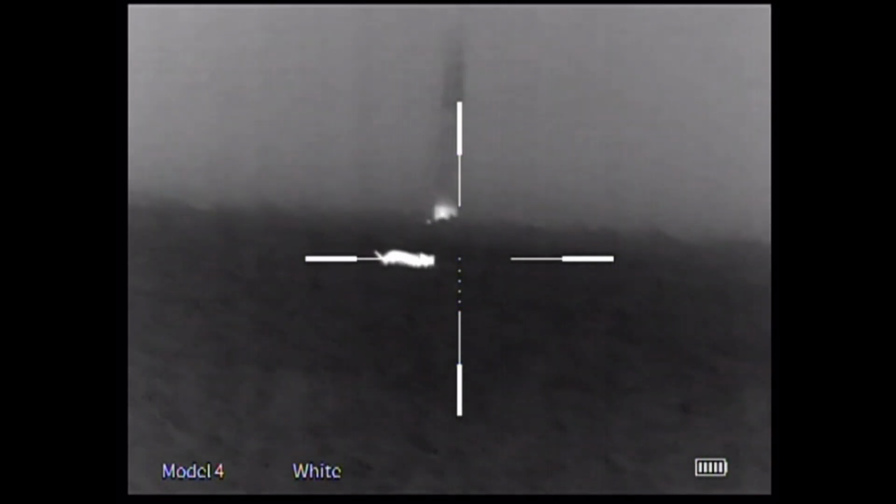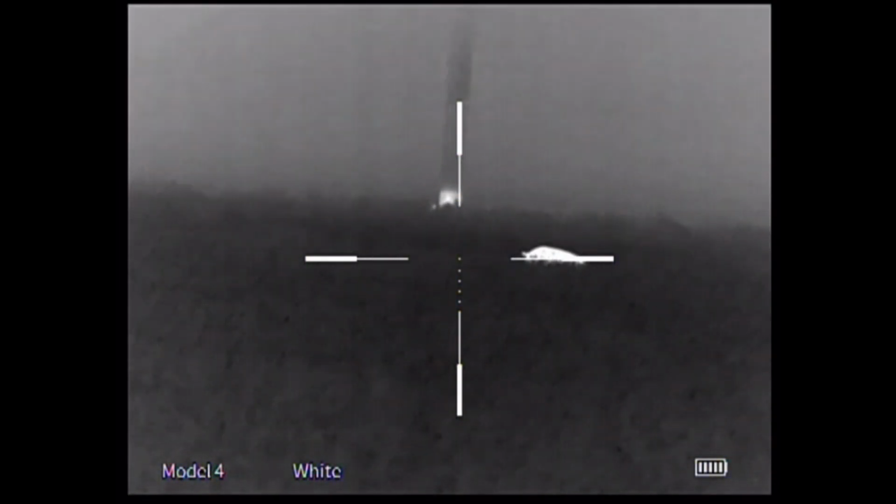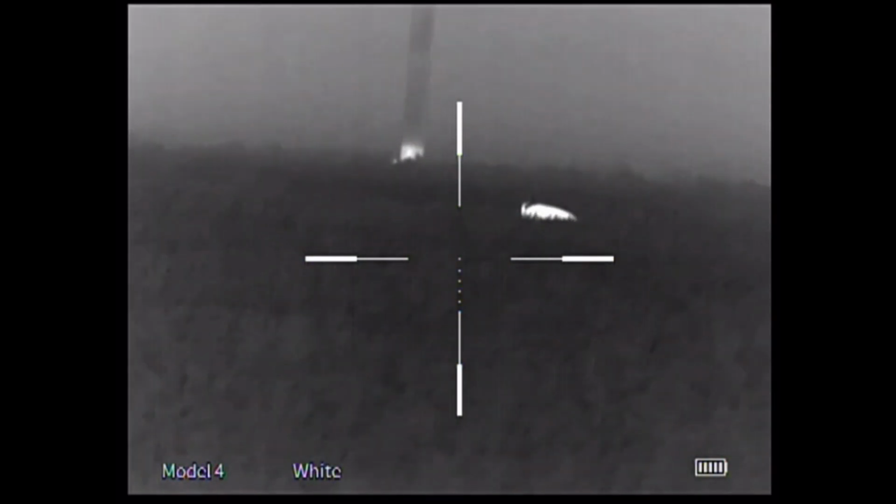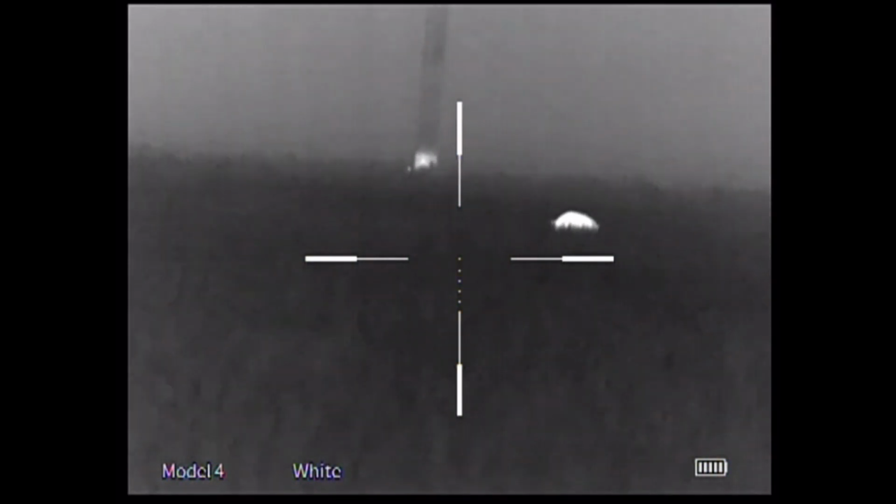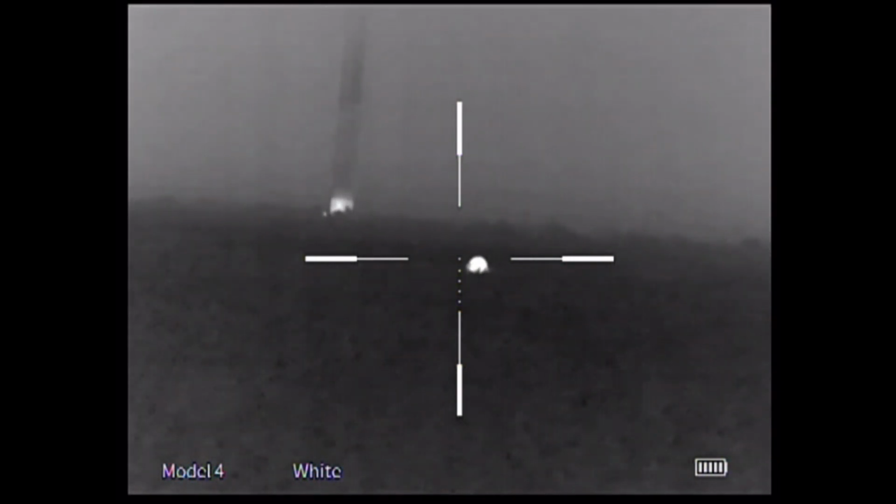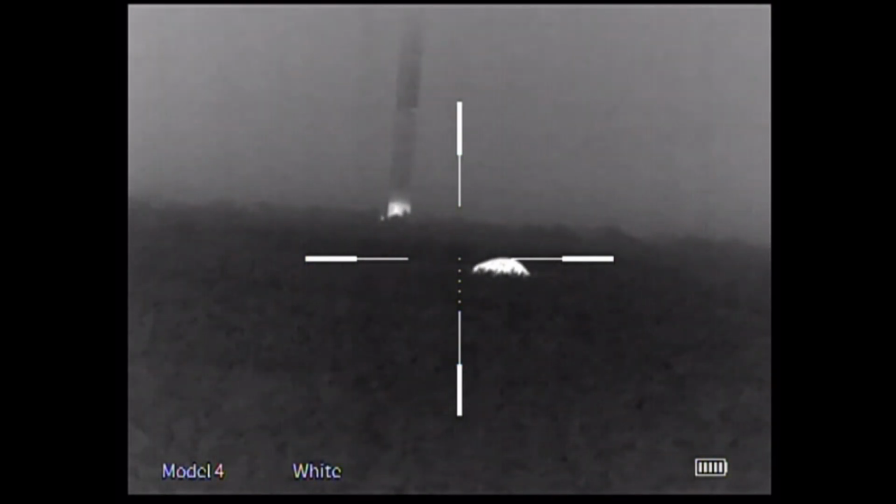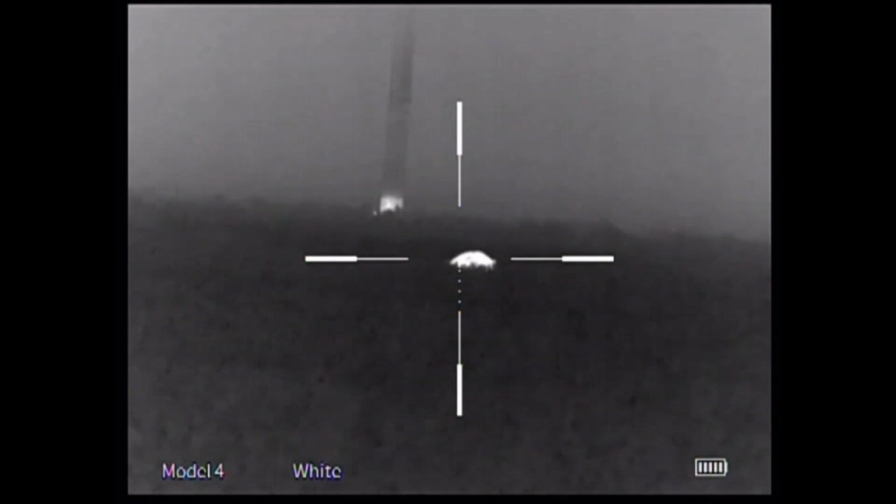When I got my second pig, I was really jacked. Here she is getting steady. She's gonna get on target. It's facing us right now. No, there's its tail. I told her to wait until it got broadside. Here it's broadside, but she wasn't ready to take the shot yet.